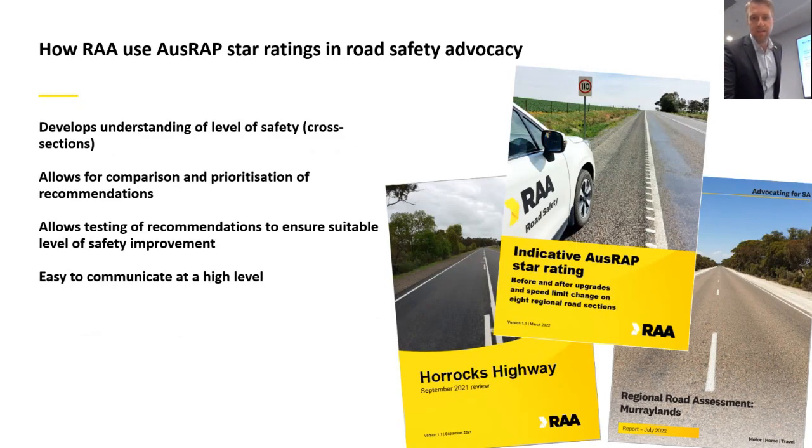So REA uses AusRAP ratings in most of our regional road advocacy. Some recent examples include some highway assessments on Victor Harbour Road and Horrocks Highway. We also use our regional road assessment program, which goes around the state looking region by region, and we try to incorporate cross-sectional star ratings into that to firstly identify the level of safety of the roads, but also then help inform our recommendations that come out of these reports, to make sure that they're sound in that they are improving safety, which this is a useful tool to demonstrate.